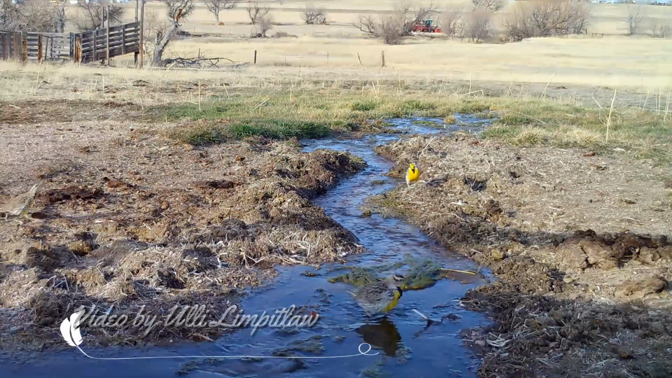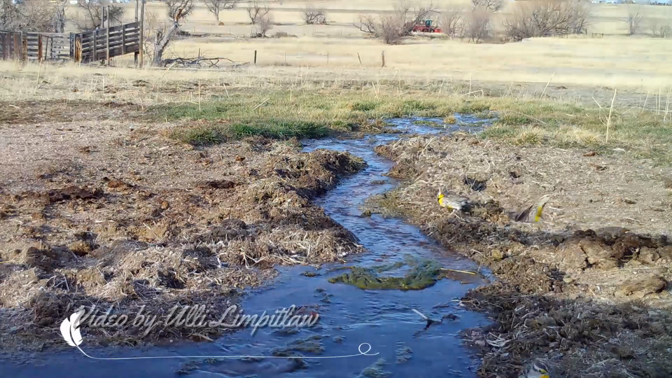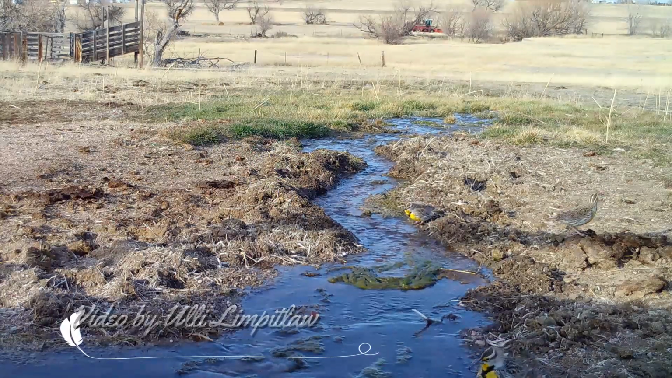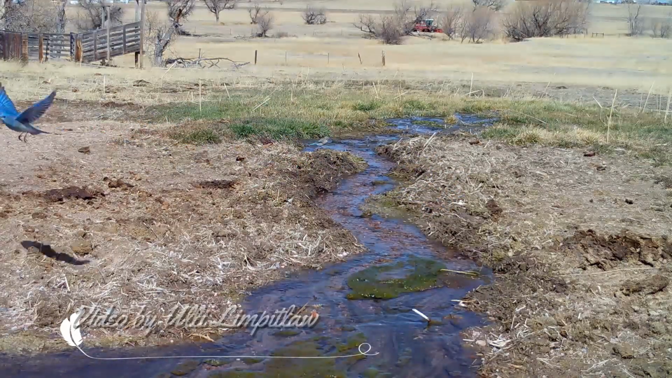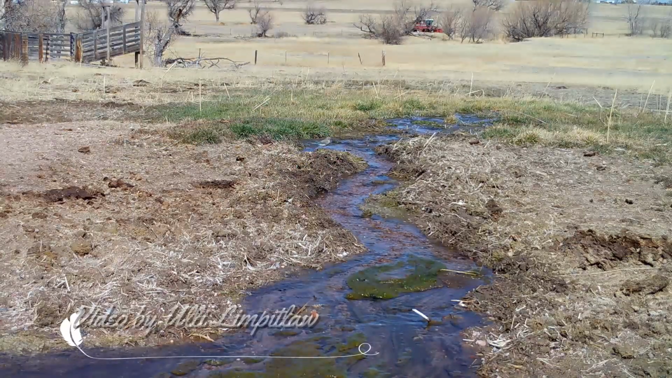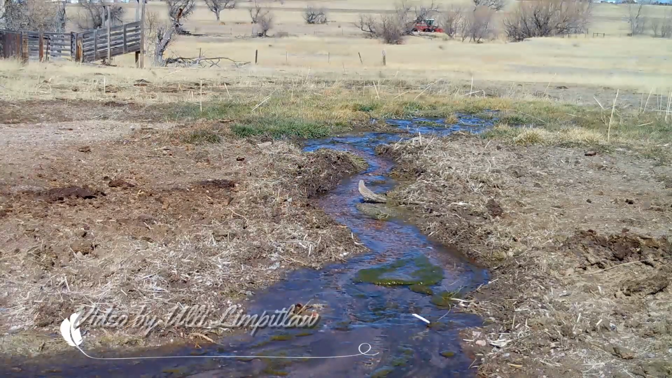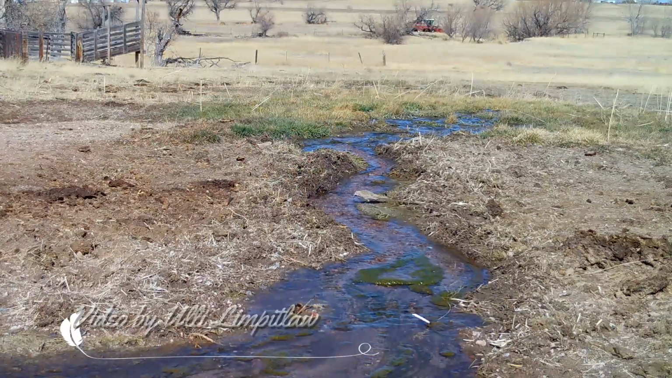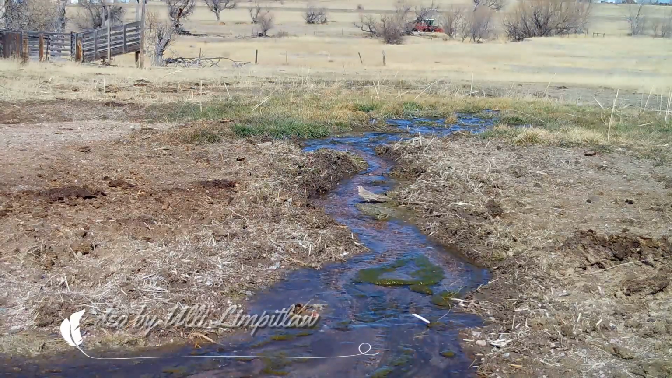More meadowlarks. These three, they're striking with this orange breast color. More bluebirds, the last of the ones that came by, male and female. And a bird I couldn't recognize or identify, has the face of a killdeer but not the body. Maybe someone else knows it.